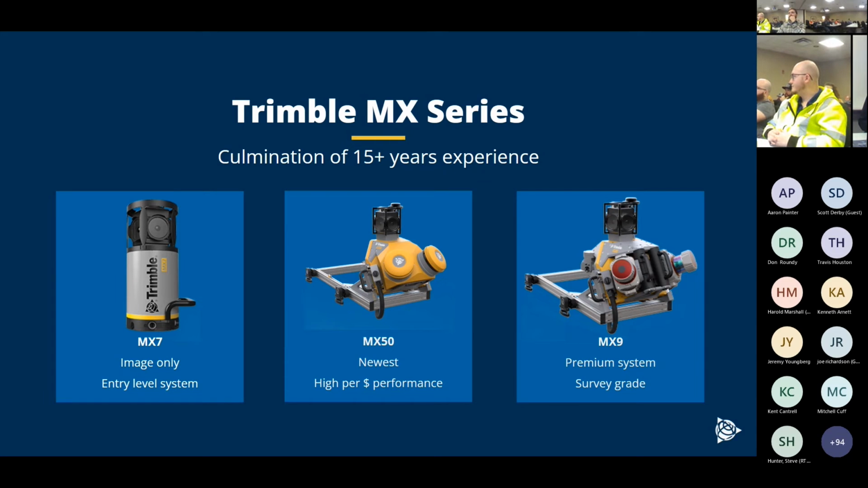The MX50 is our mid-range one. It's our newest system. That's what I presented on during this conference last year. It's been a real hit. It's a great value. We've found that it's actually our biggest seller out of the portfolio. I think unit-wise, it's something like the other two combined.